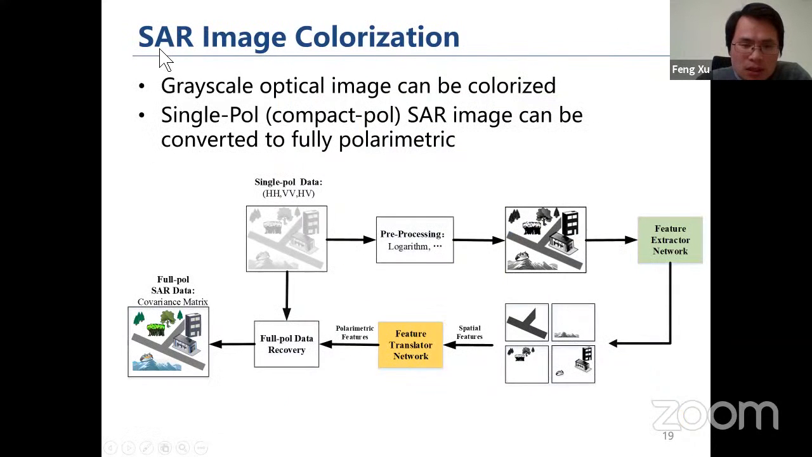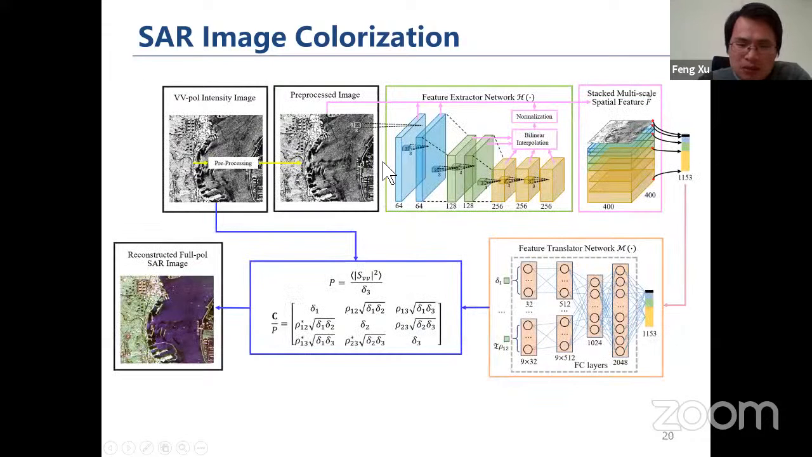Another example we did with PolSAR images is SAR image colorization. Basically, we're trying to convert a single-pol or compact PolSAR image to a fully polarimetric image. And how to do that? We use a 4-pol image as a training sample to train this conversion neural network. Then we test it with another area of the image.